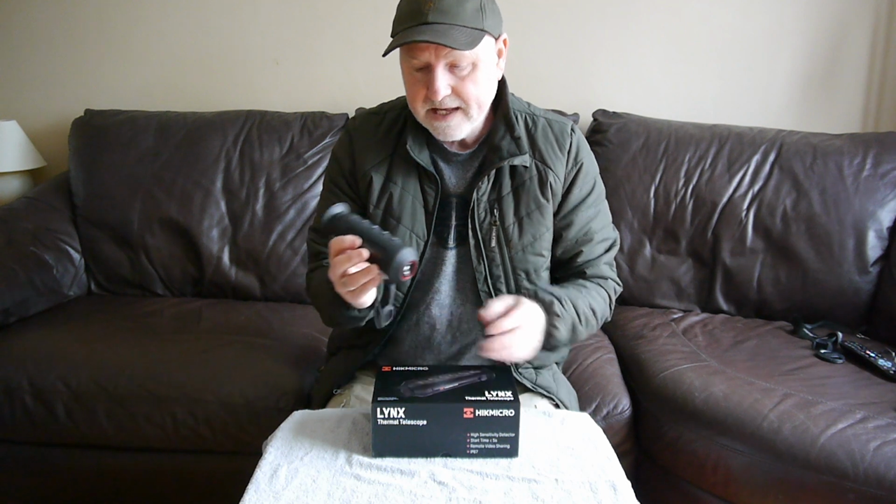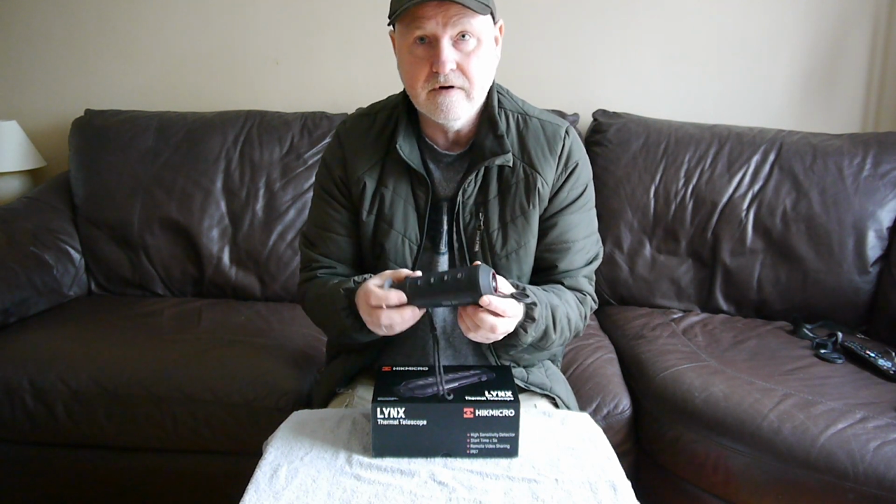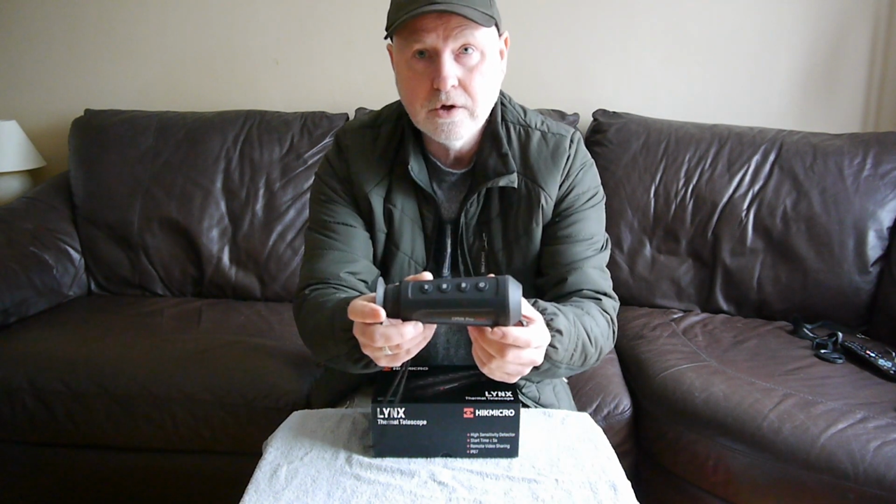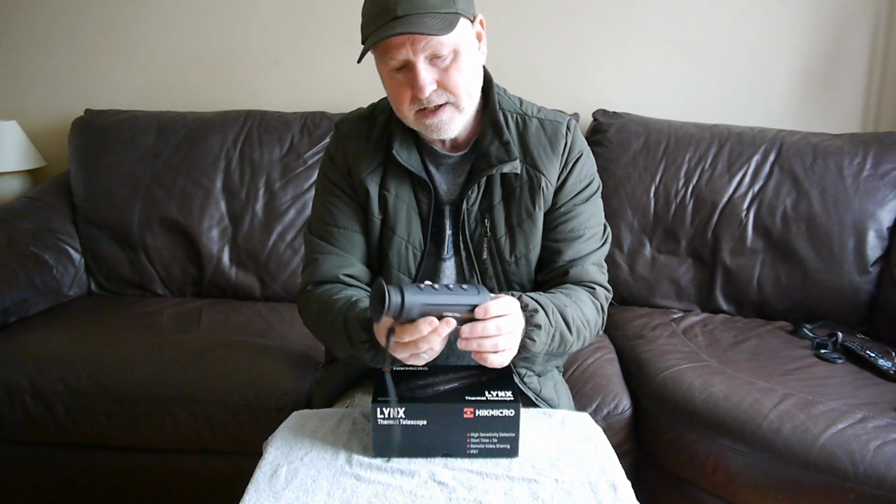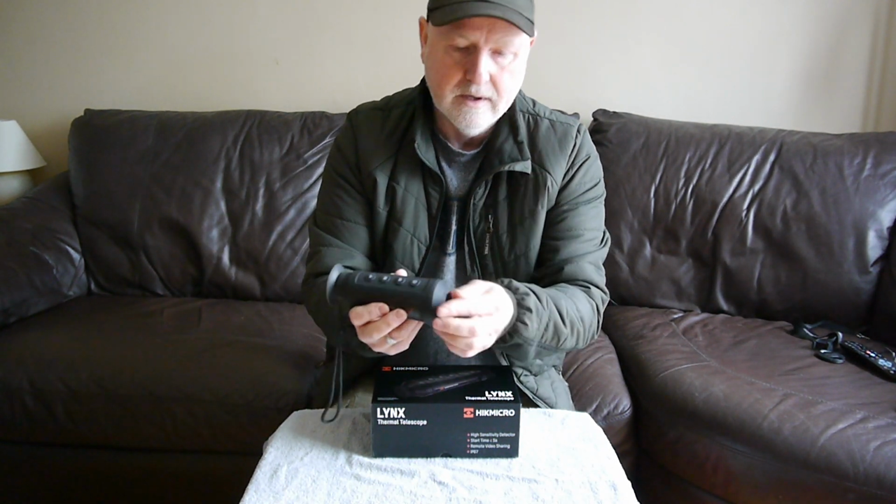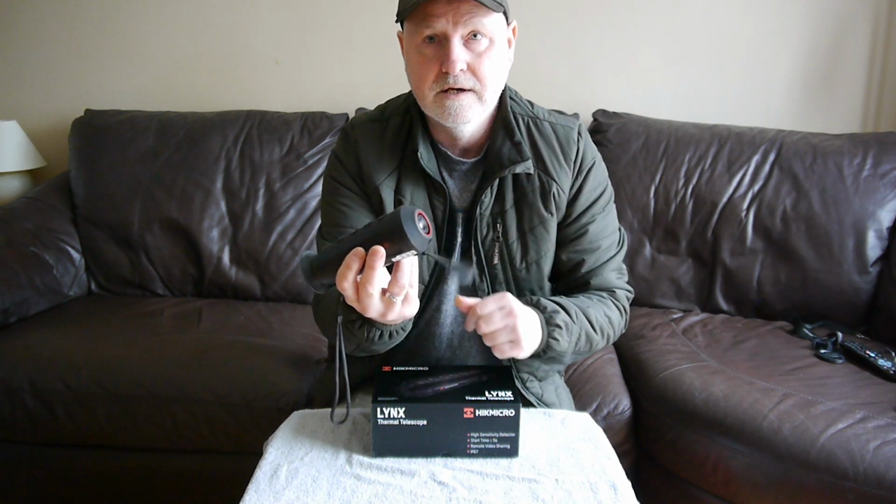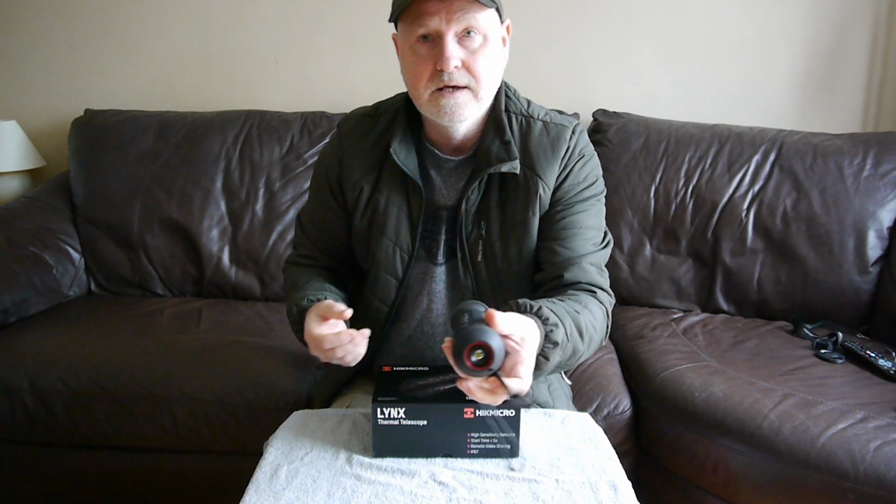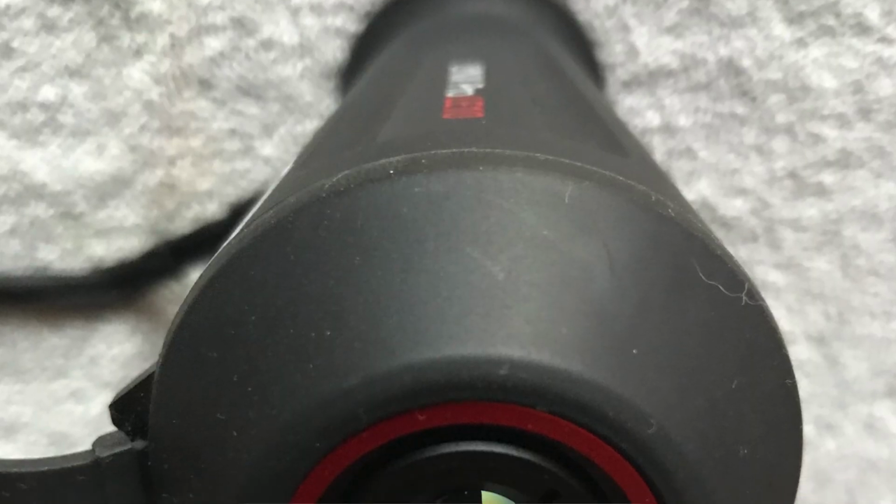Okay, so the next thing to go through, I think, is the features of the device. Let's just run through quickly what everything does. I'll try and show you on the camera here. If it doesn't pick it up well, perhaps I'll insert something into the video that you can see better. It comes with a nice little flip-up cover for the lens, which just works. It's adequate, it's fine. It's got a 10mm lens on it.